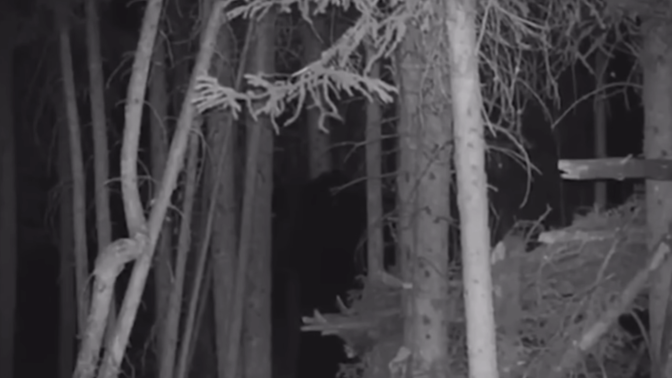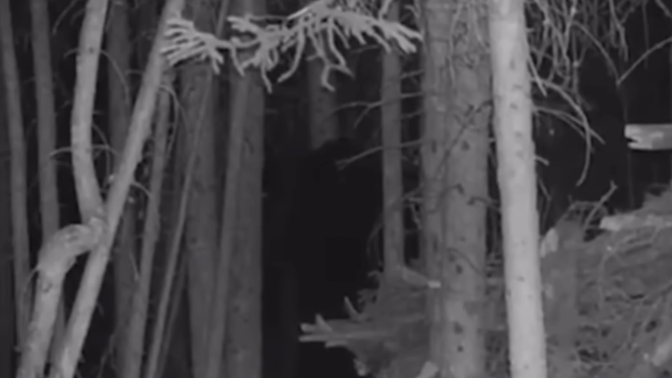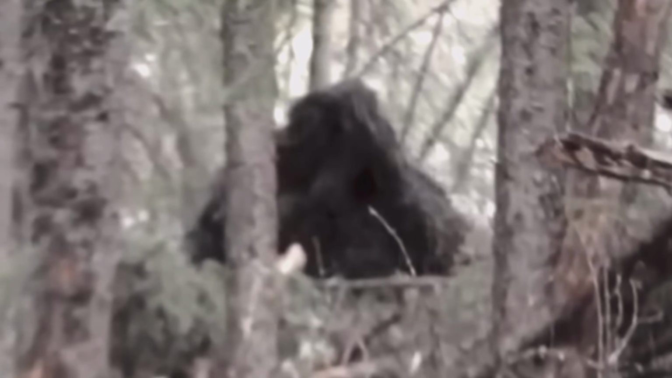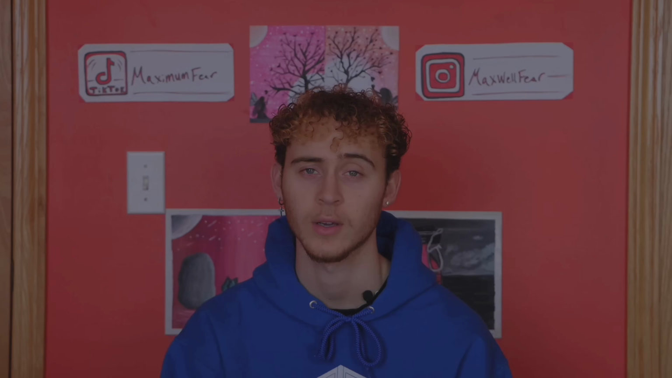The trail cam captured an image of an unknown massive beast. The animal was completely covered in hair and it was insanely tall. The explorer was 100% certain that this was indeed a Sasquatch. And as we zoom in and take a closer look at these photos, the evidence becomes even more compelling. No one is quite sure, but if Bigfoot is real, this is exactly what Bigfoot would look like.